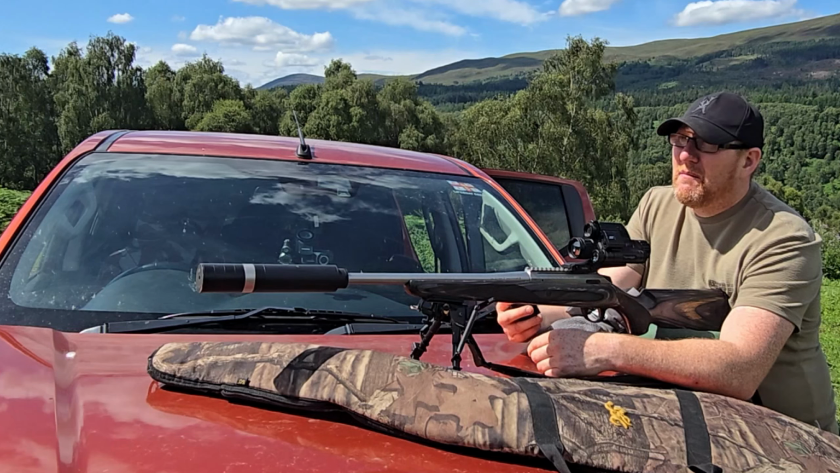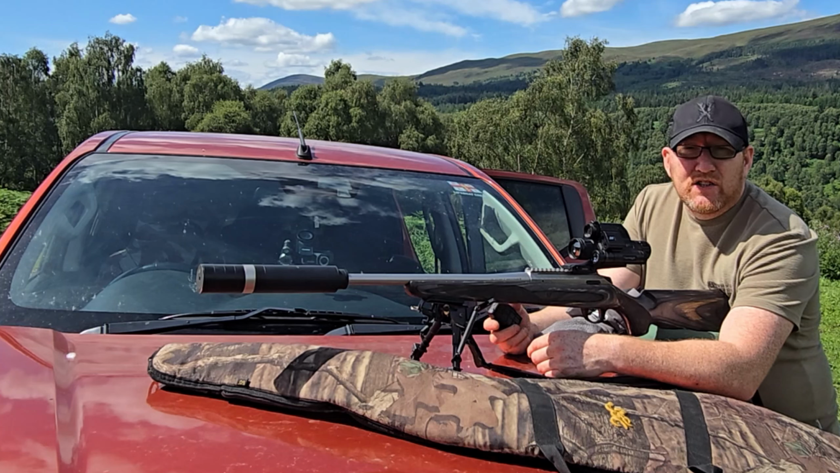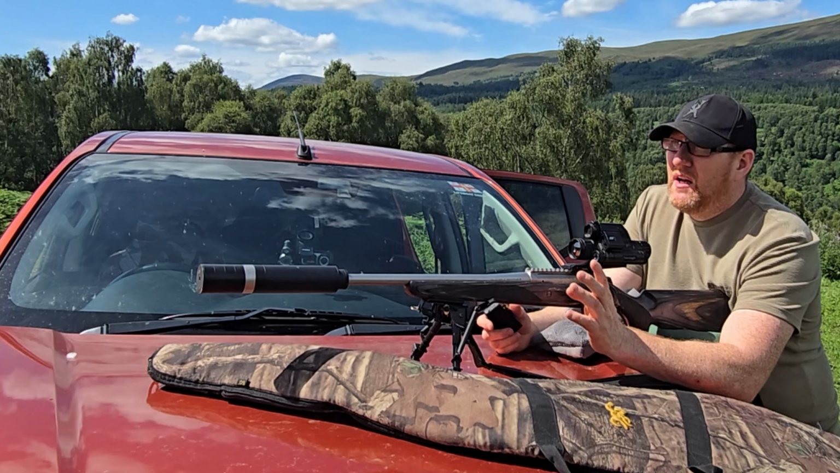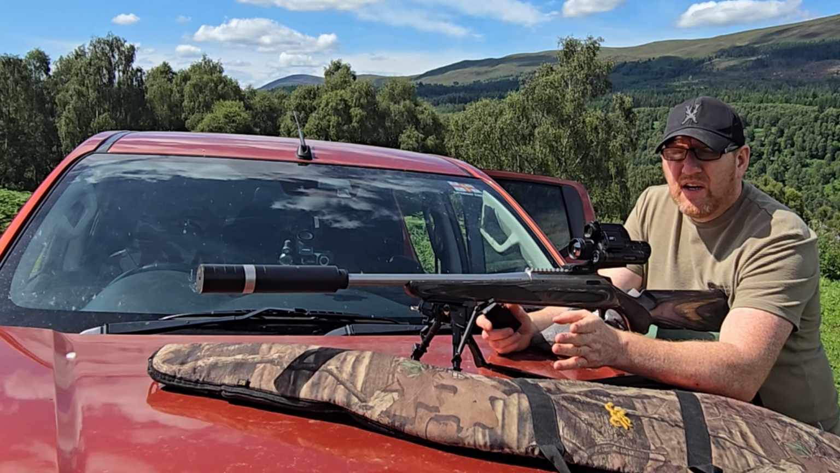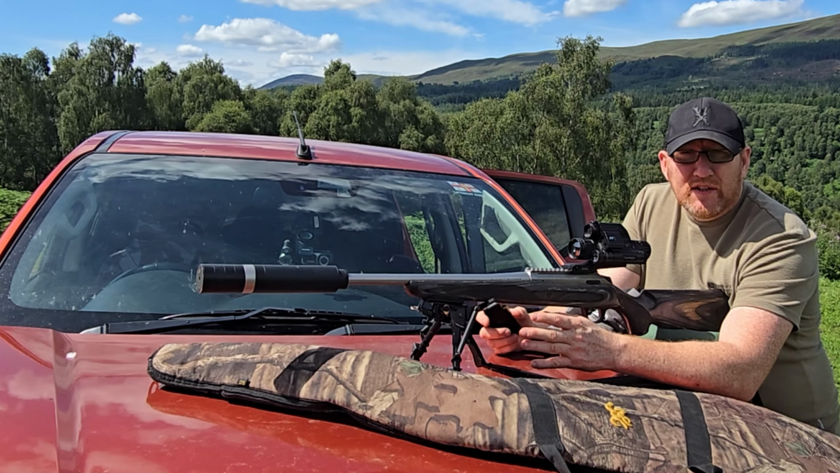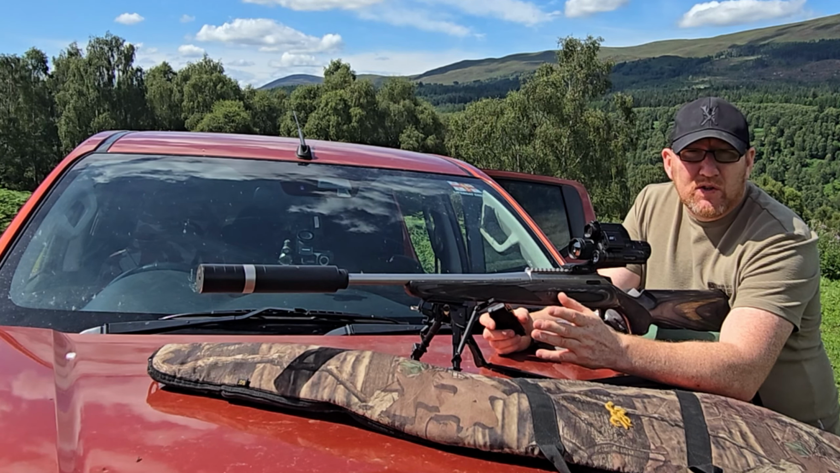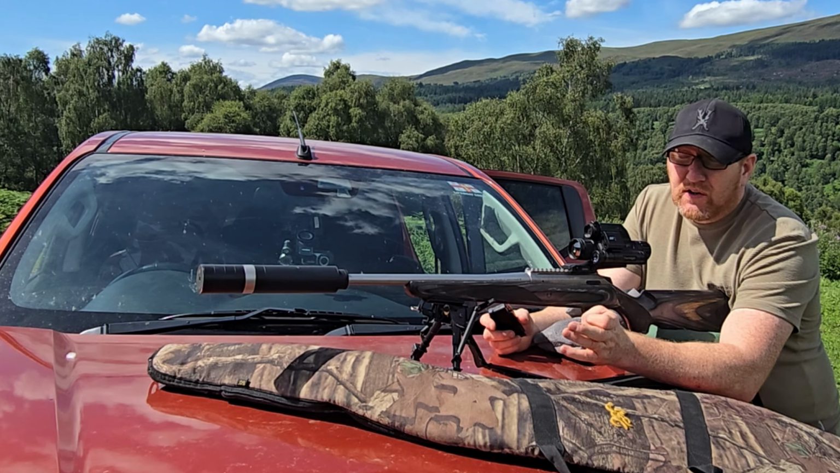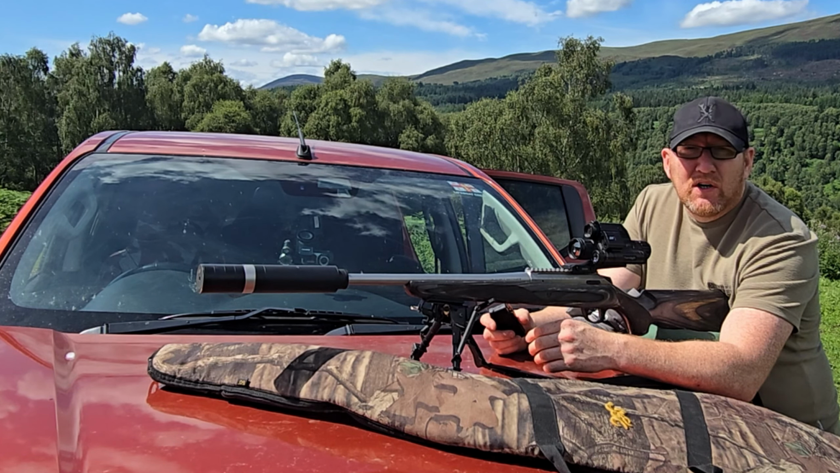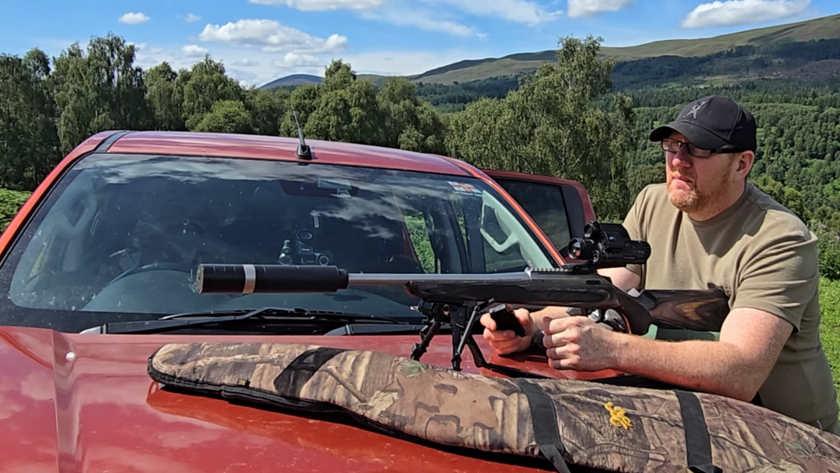I'm also going to make sure that my thermal reticle is matched up with my night vision reticle. I took a shot the other night using the thermal, and I was a little bit low and to the right, and the placement wasn't as perfect as I thought it was. Still shot the fox, still dropped it okay, but it was a headshot and it was closer to the jawline than I would have liked. And the fox was dead.